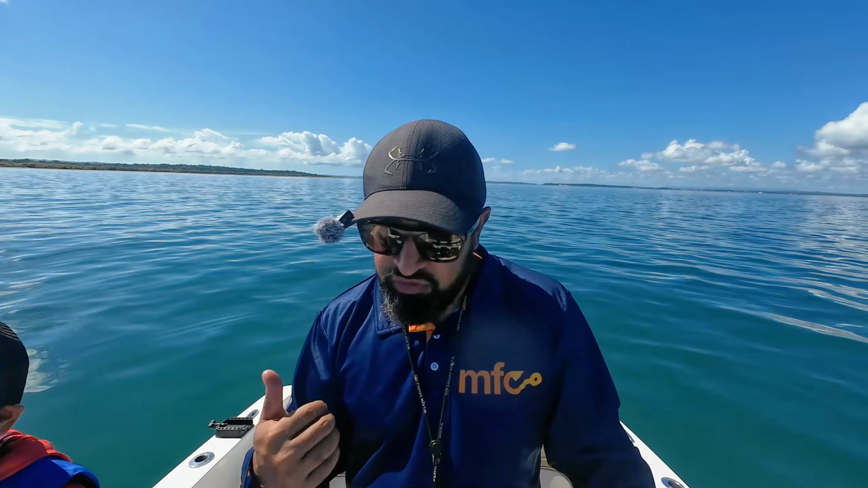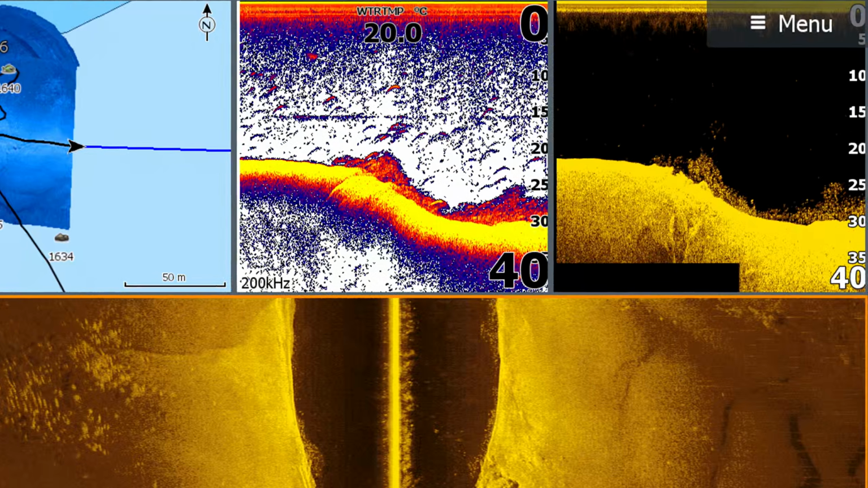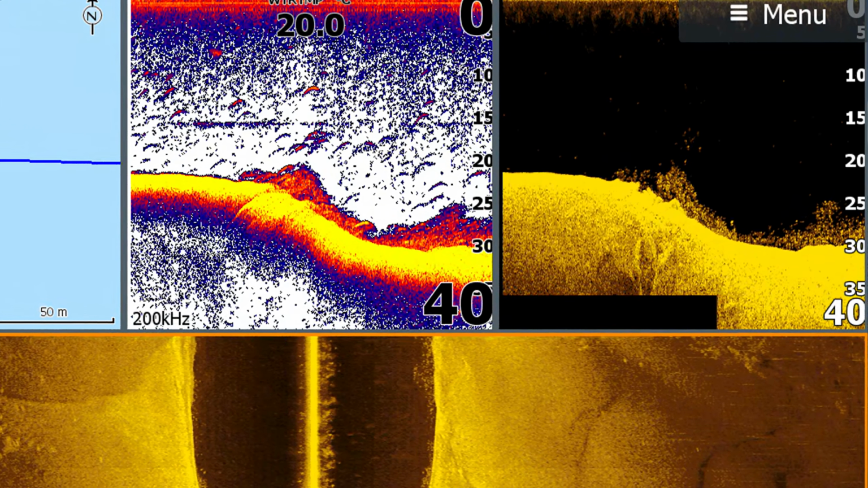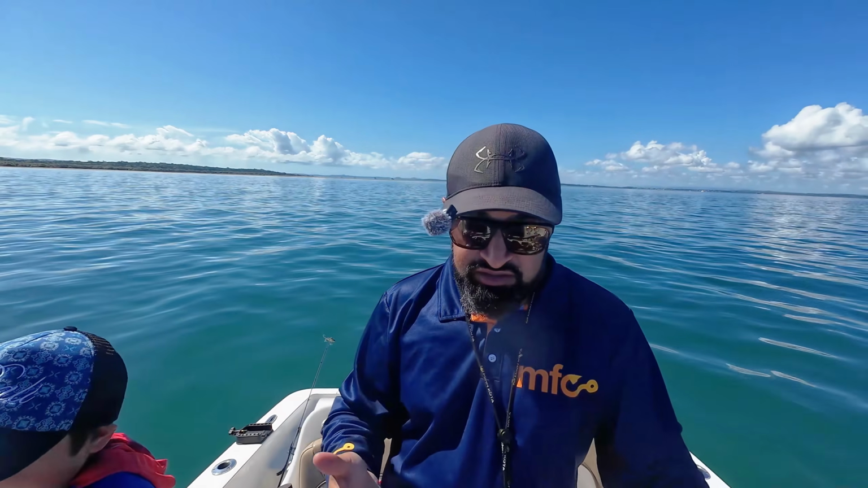With my downscan and 2D sonar, I've split them so they're quite small, and it does condense the information a little bit, but it's still big enough that I can see what's going on. And I've also got my GPS screen there as well, so, whoa, big turtle, so that I can see where I am, where my drift lines are in relation to where the fish marks were. So I've got all that information in front of me.